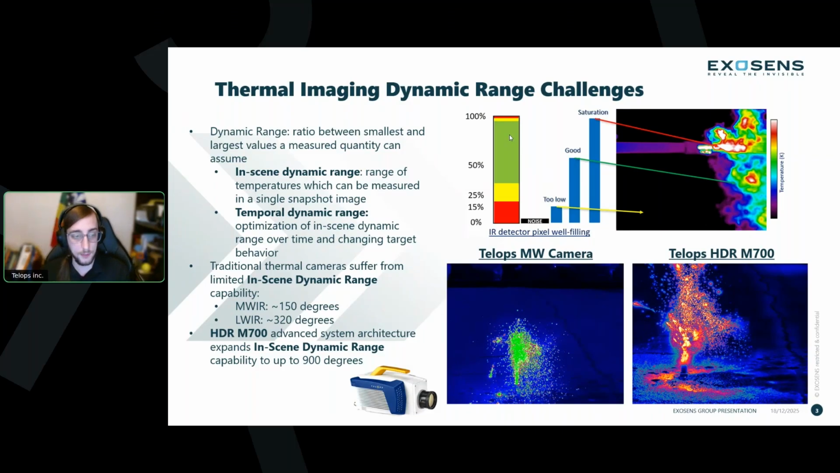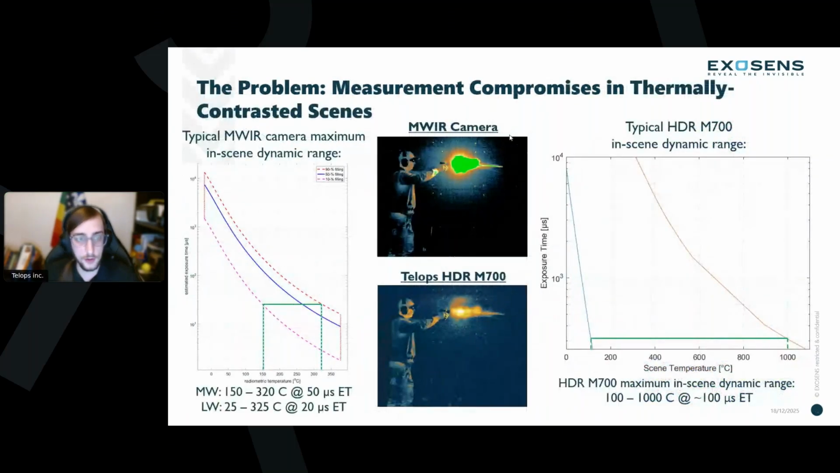So this is a real product here, the HDR M700, which expands in-scene dynamic range to over 900 degrees C in a snapshot configuration. So let's look at that graphically here. On the left, we have a typical mid-wave IR camera. You can see there between the 10 and 90% well filling levels, we have that green bracketed region